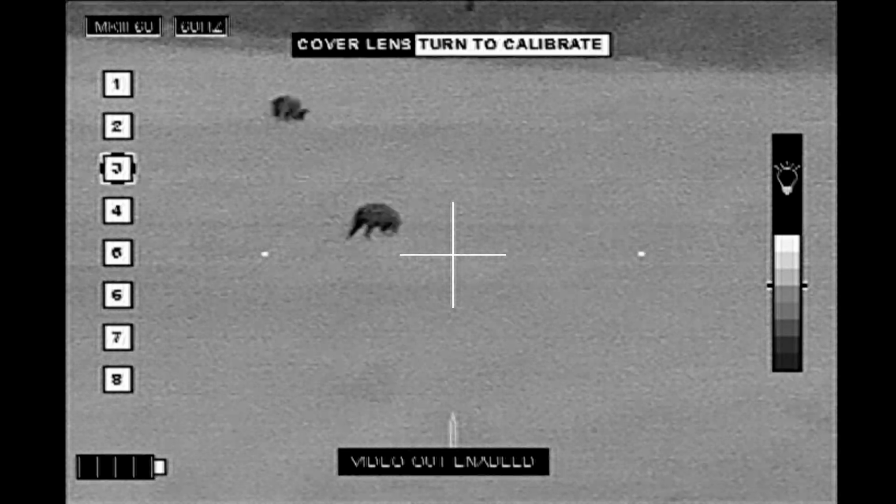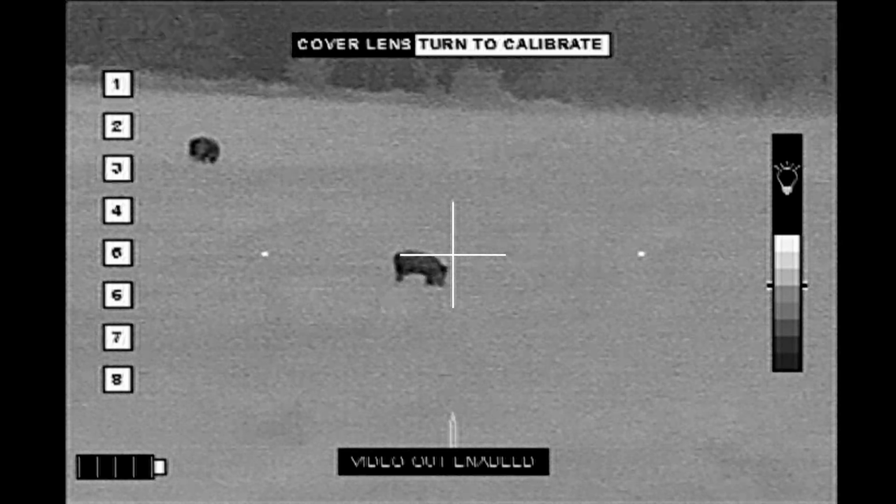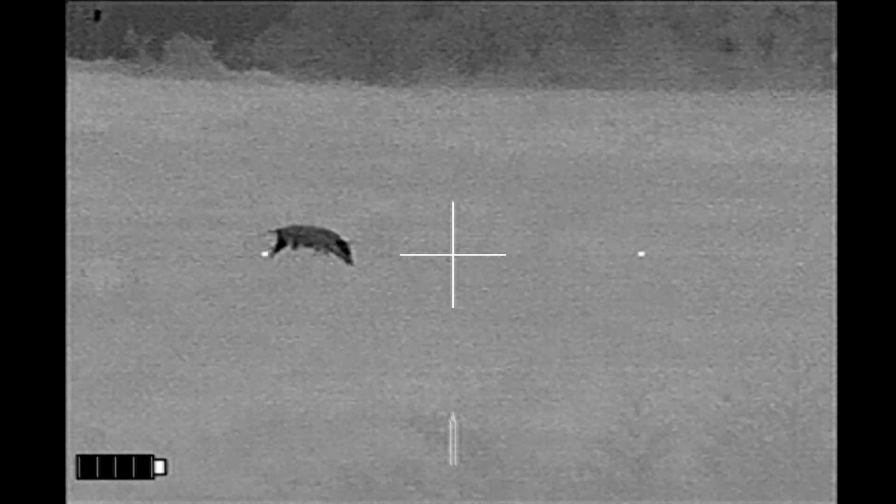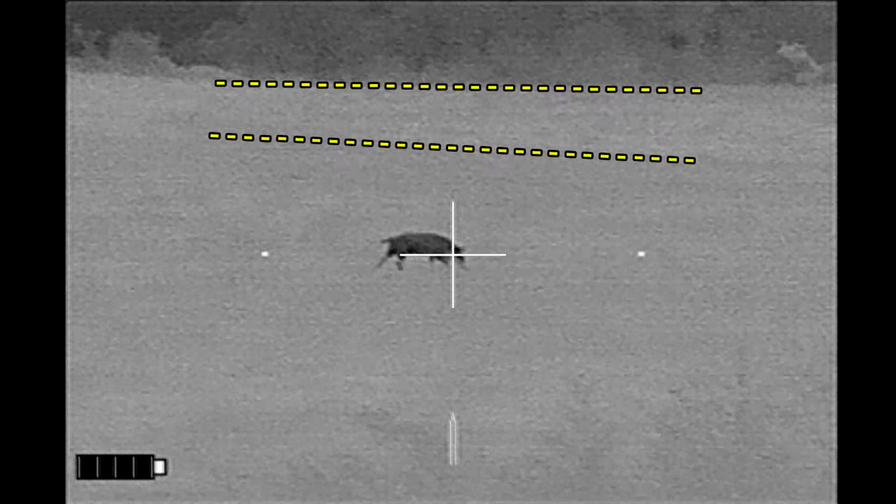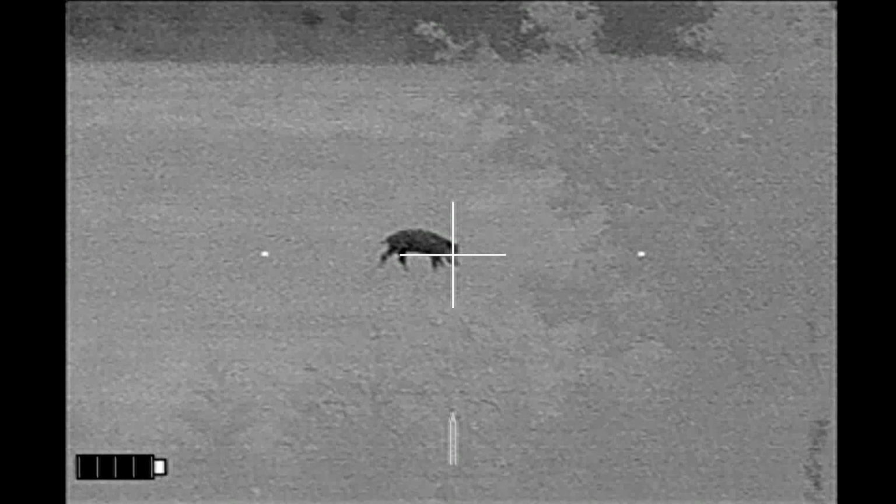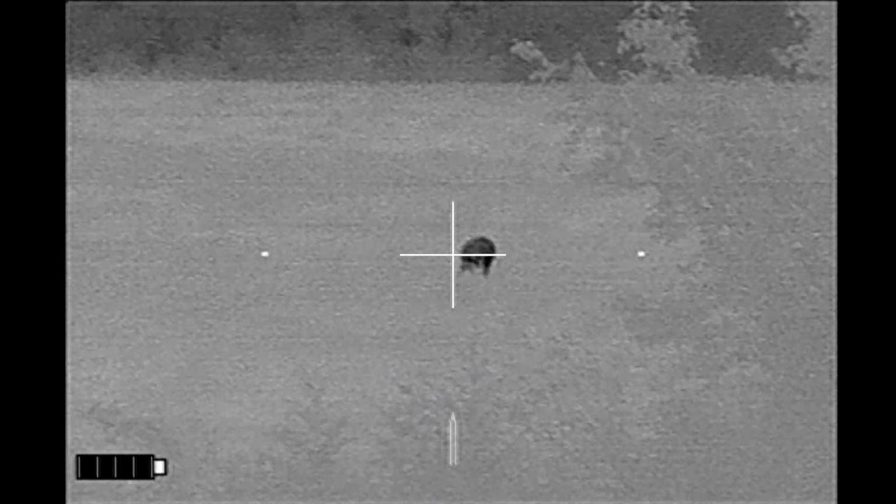Now, I don't want to shoot with the cow directly behind it anyway, so I'm going to bide my time. Unfortunately, the hog is going to walk off to the right. There are the two hilltop horizons, so I've got plenty of backstop right here. Alright, here we go.